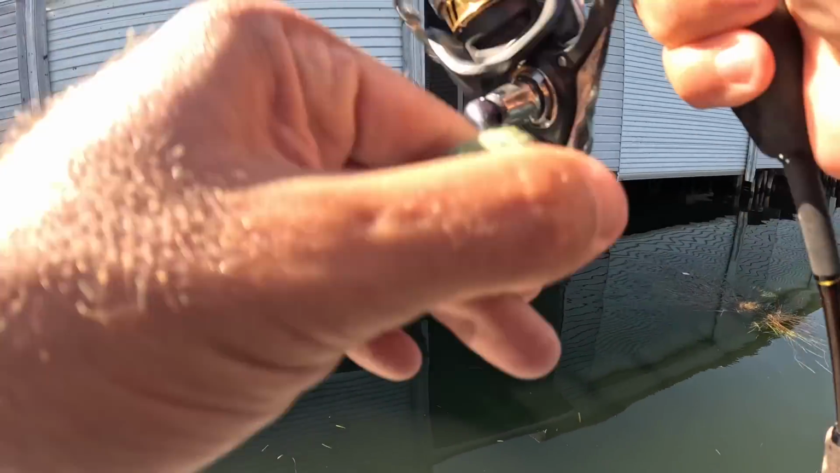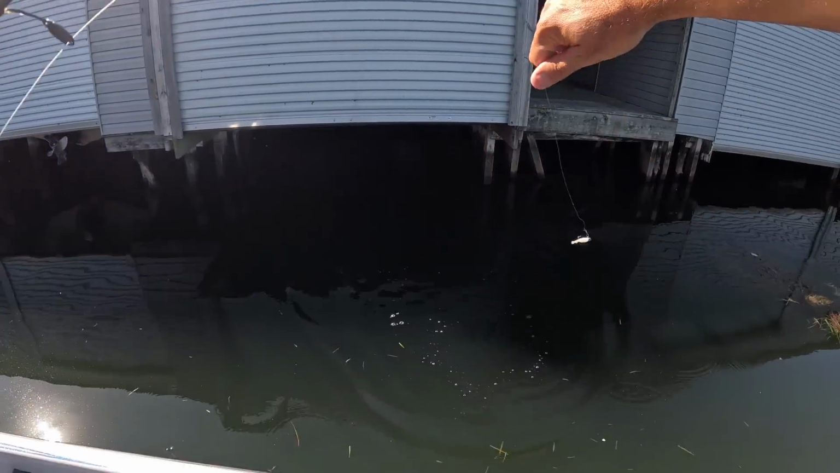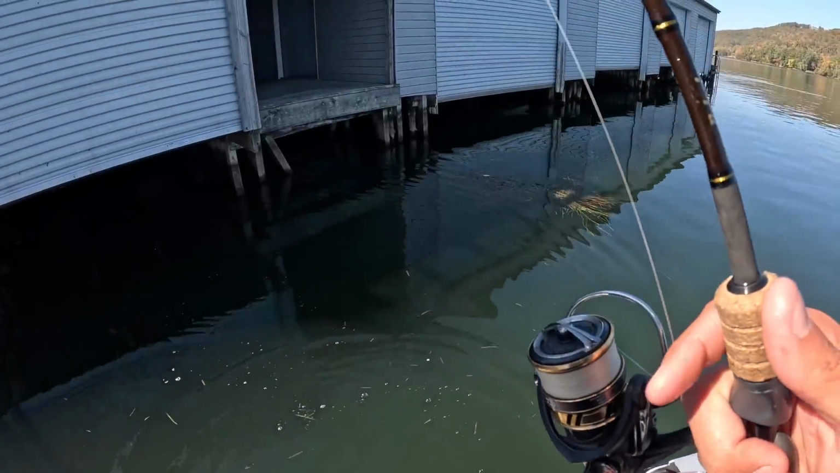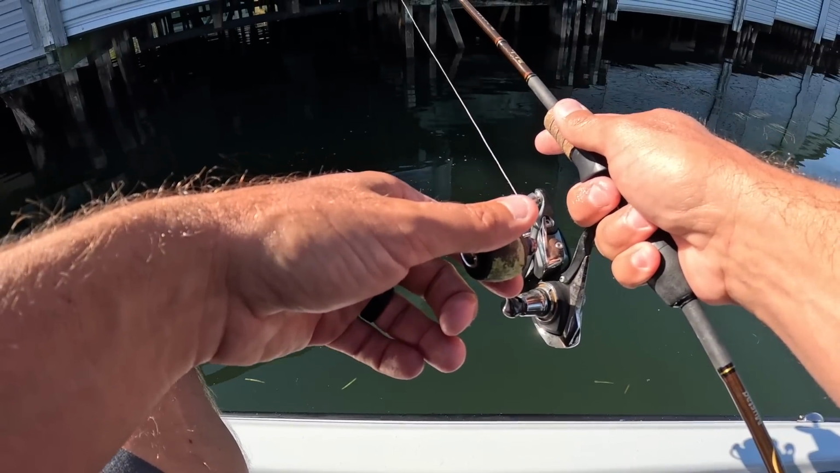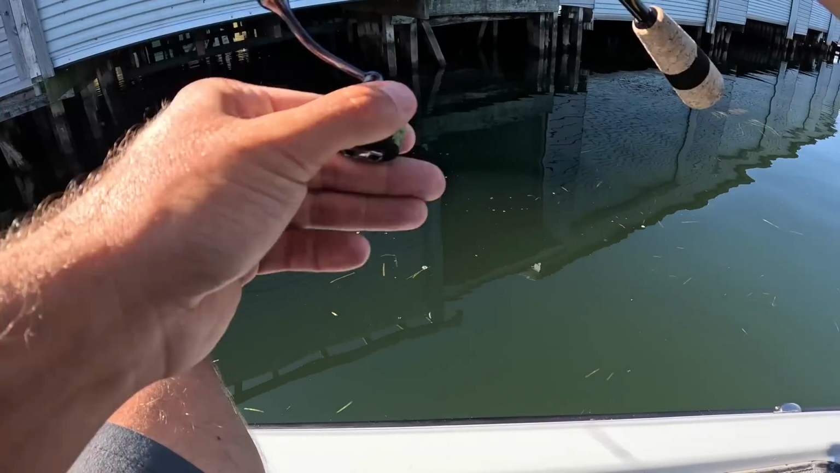There's one. Found some fish under a dock right here. There's another one. They got loaded under there.